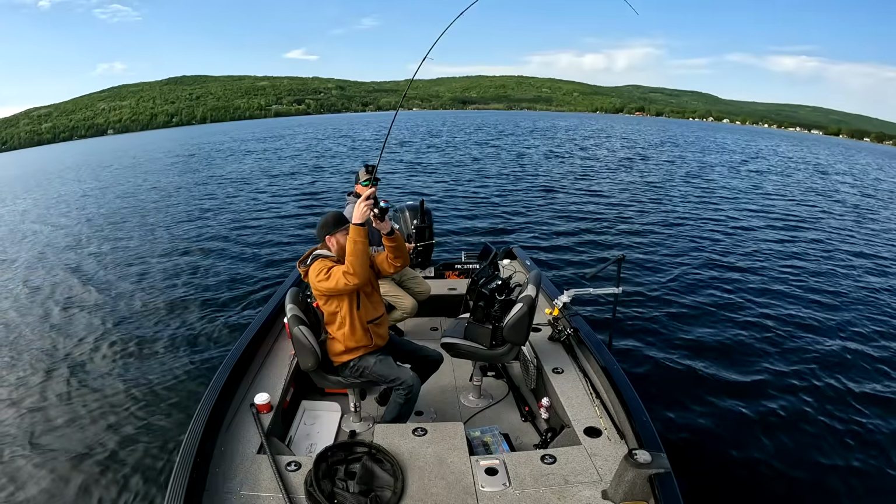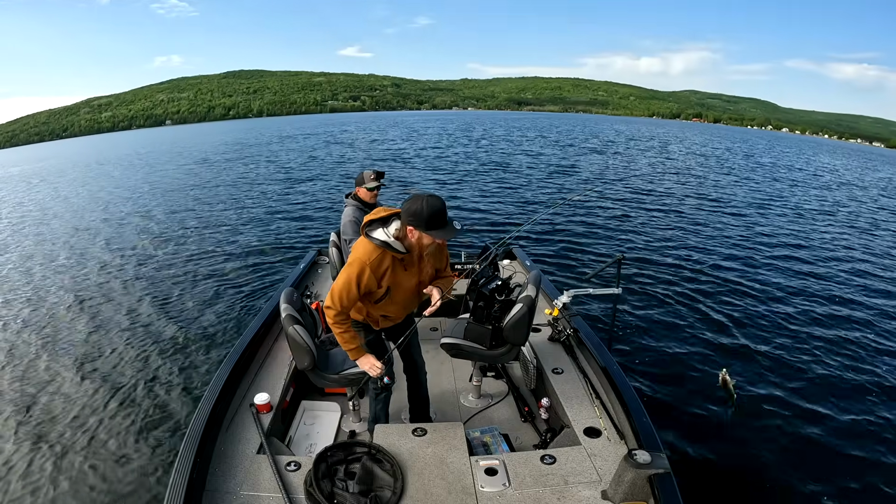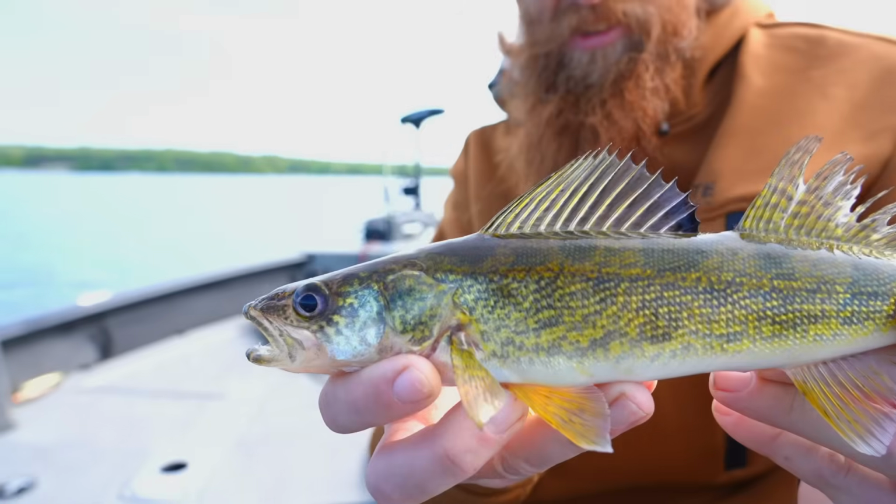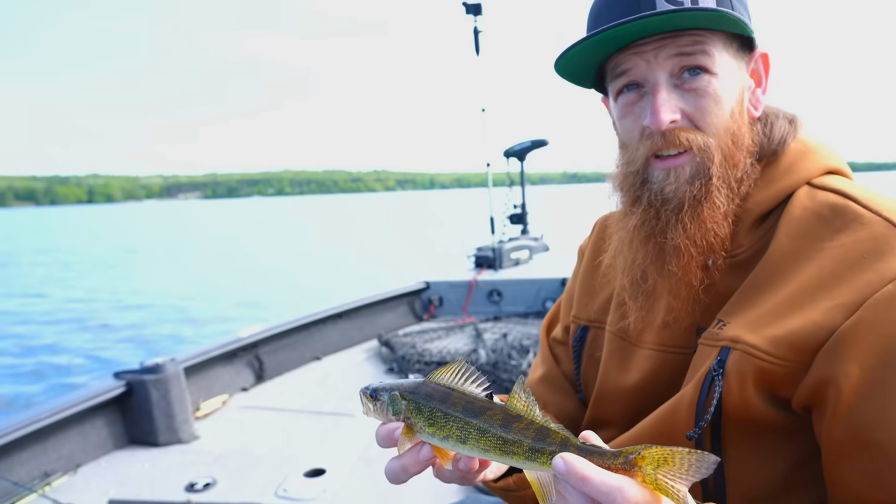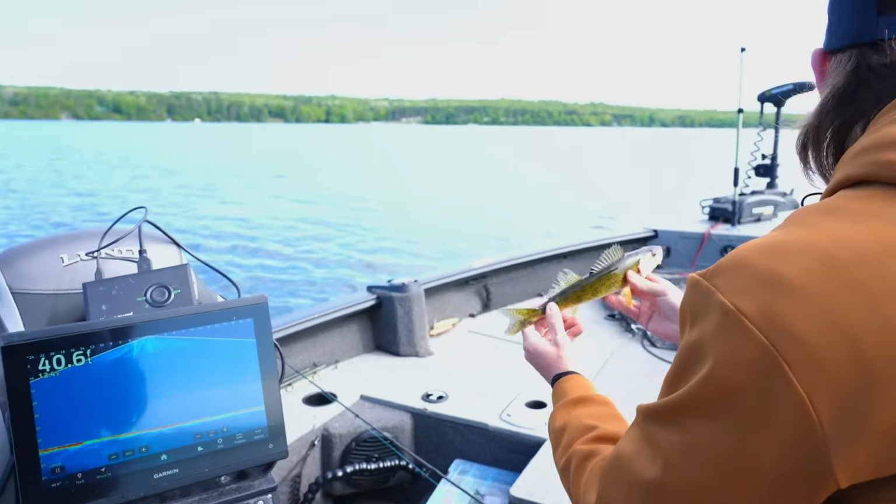You got him. Nice. Randy with a little guy. They're not big. We're seeing big ones, but they're active. Yeah, second fish of the day. They're all chasing. They're all eating. That's good. We cannot keep him. He is too small. Way too small.